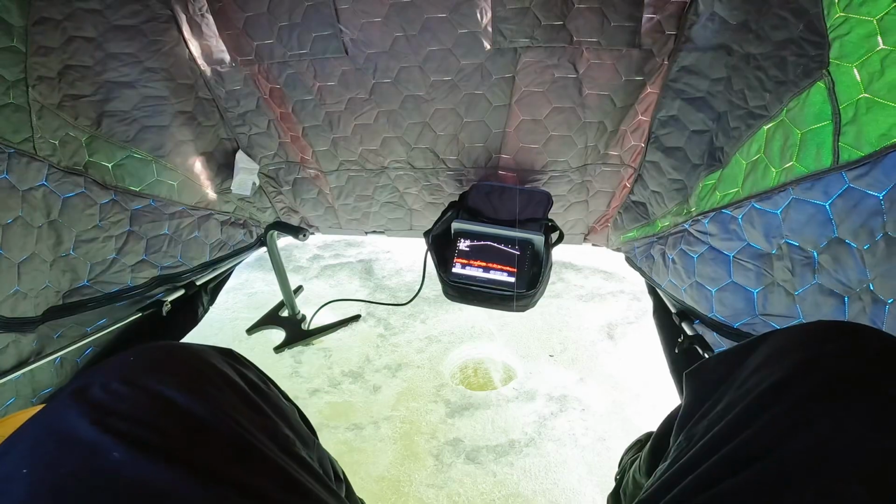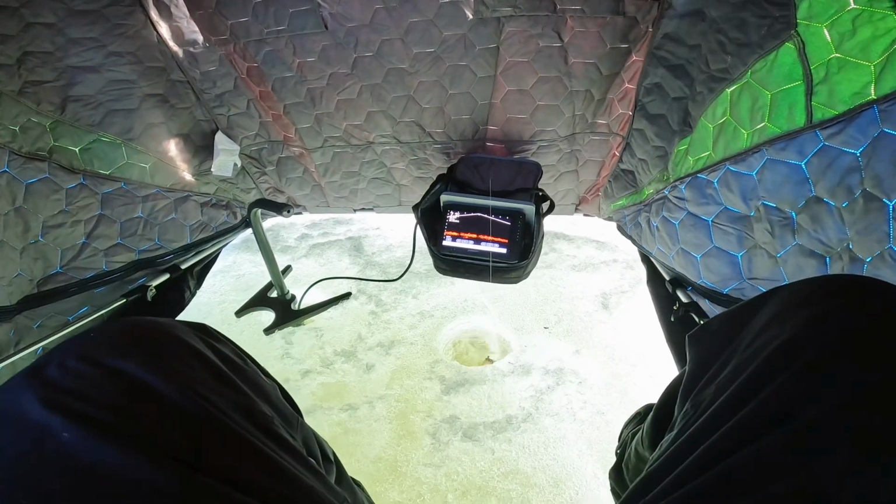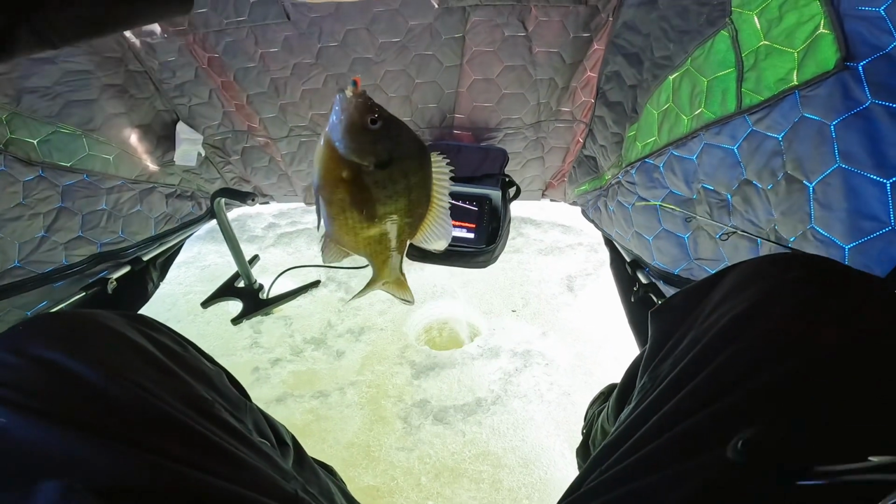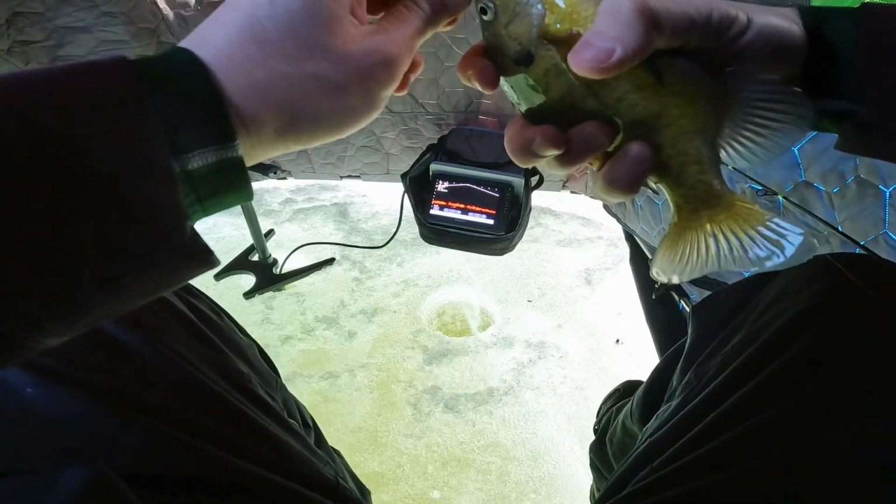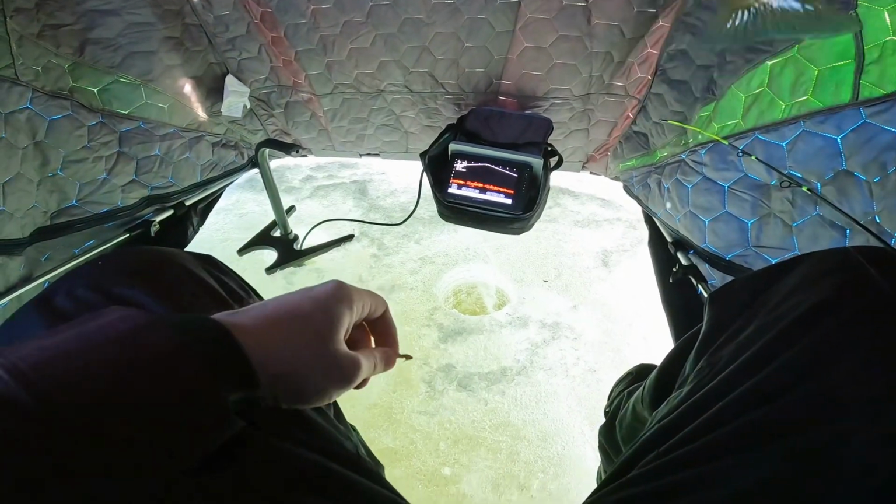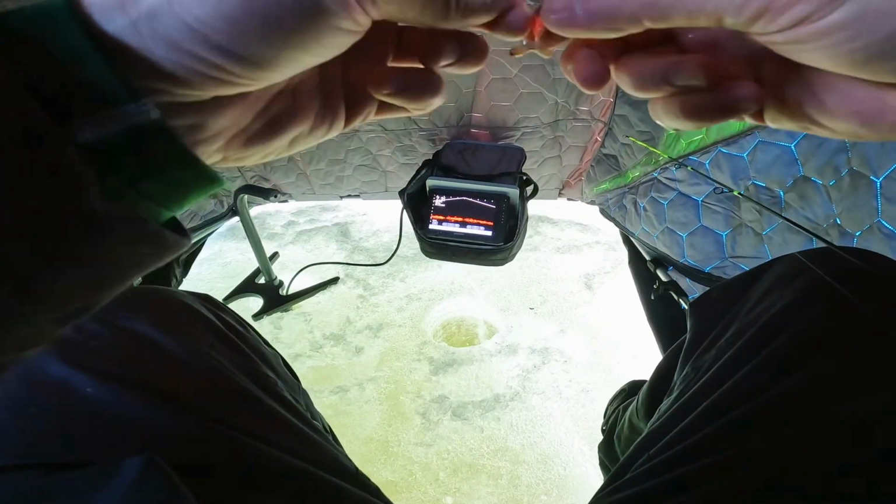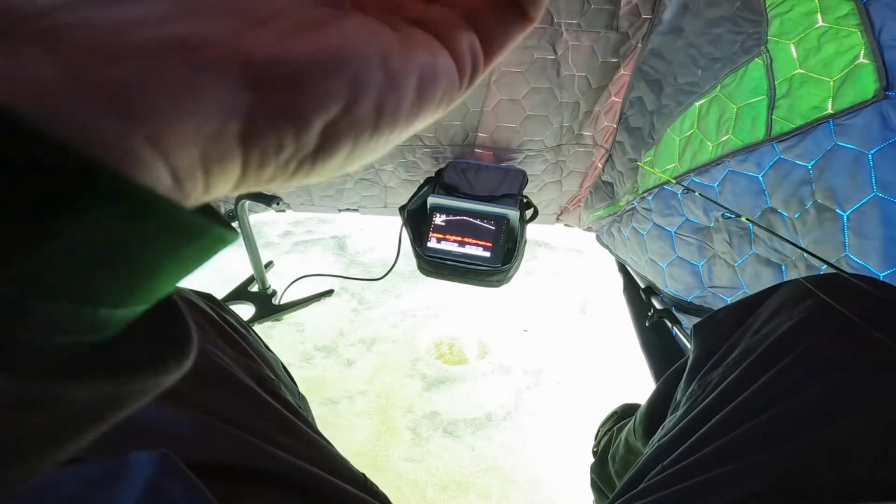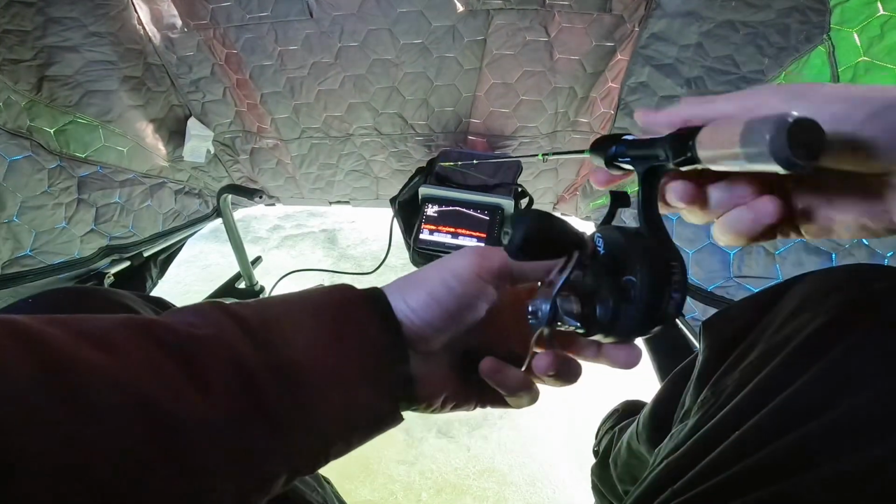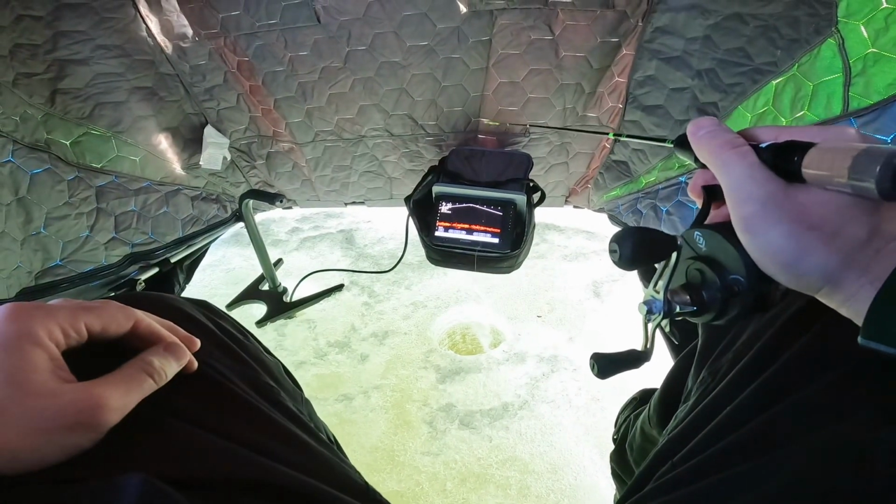Got him. That's a better fish. Better gill. It's an 8-incher. Starting to turn on. Whether it was them just willing to bite better now, or switching over to a different color jig head, I don't really know, but see if we can't catch some more decent ones.